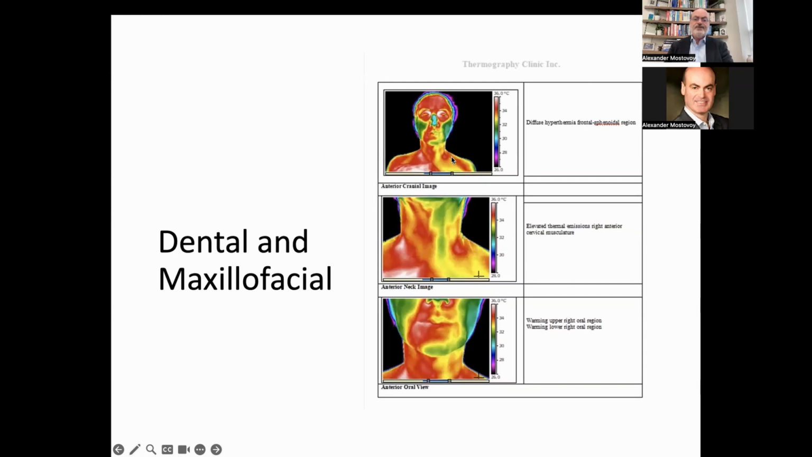In thermography, there's a very simple understanding that since we have two breasts, two legs, two arms, two parts of our face, anything that's unilaterally abnormal in terms of temperature variation, definitely something is going on. Here you're looking at the next image, you're looking at the neck, and finally you're looking at the close-up of the face, anterior oral view.